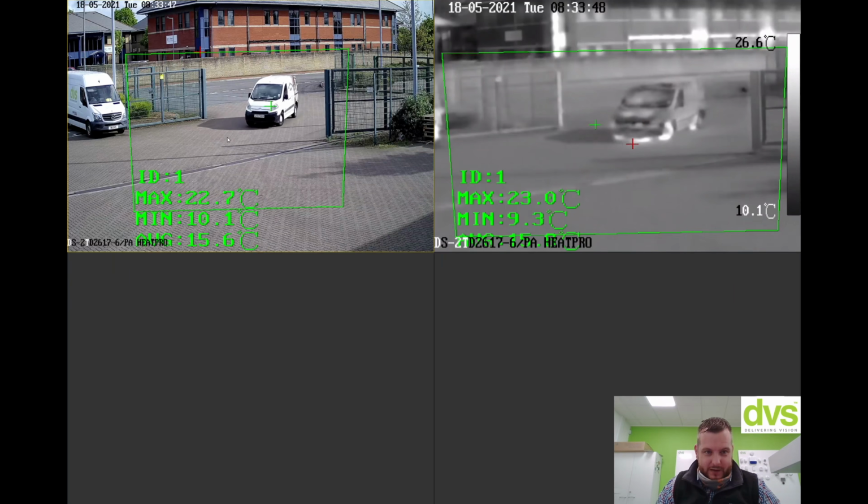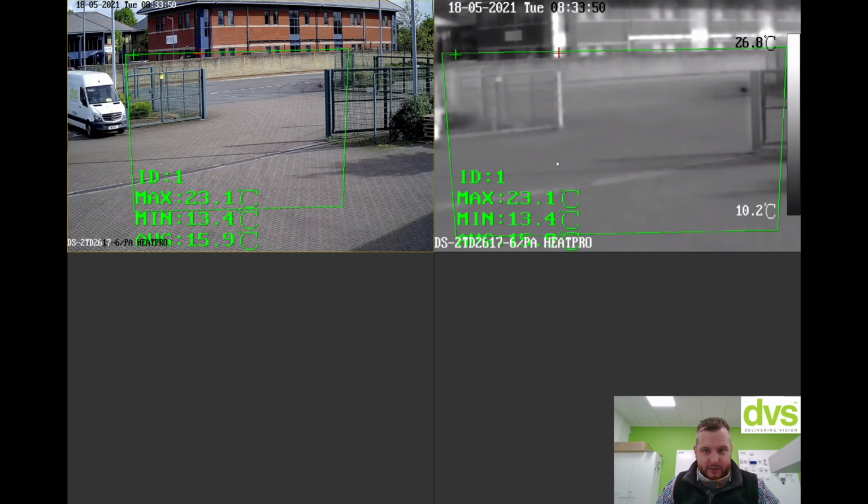You can see the temperature detection is on the thermal and the optical at the same time. But if there was a fire in there right now, then that would trigger the alarm, alert us to that, and we're using it as fire detection.